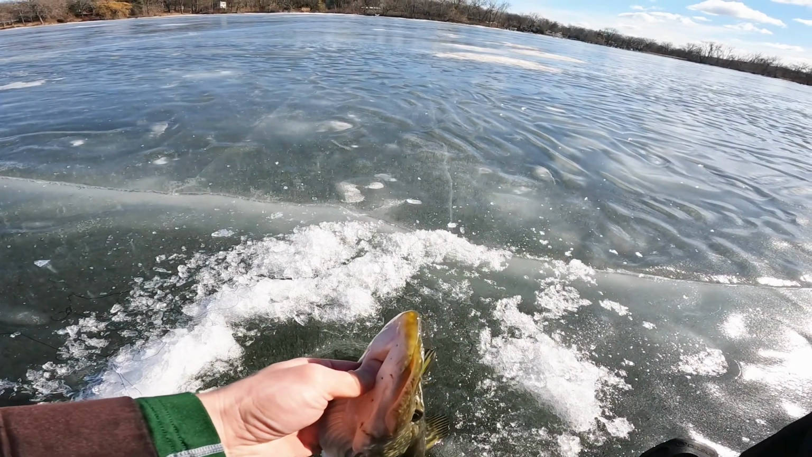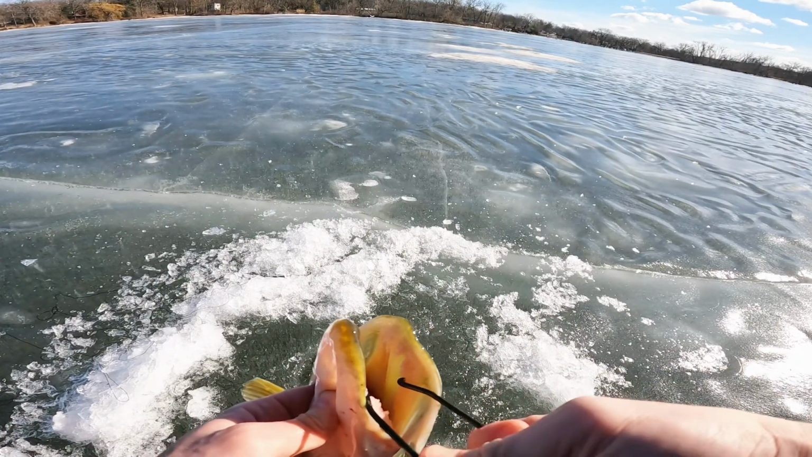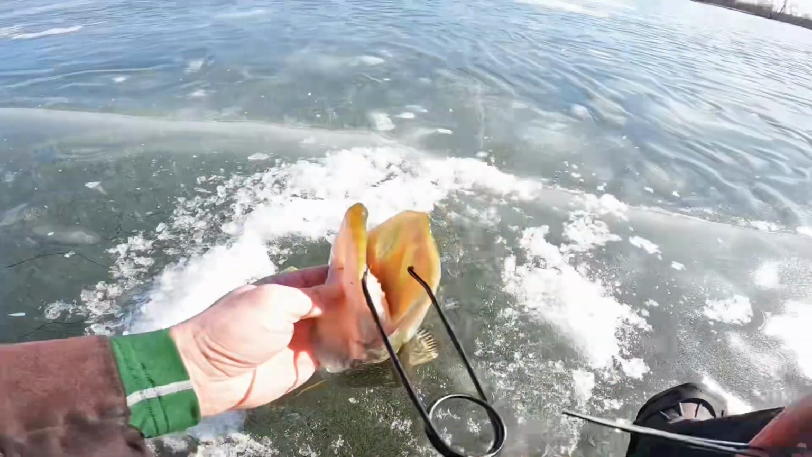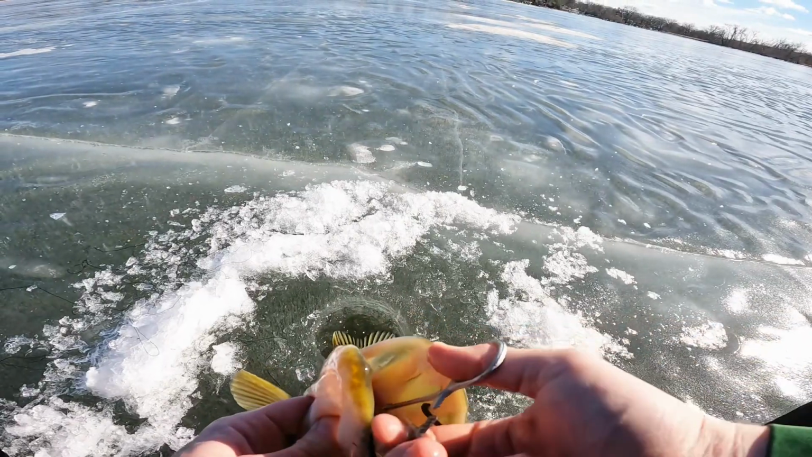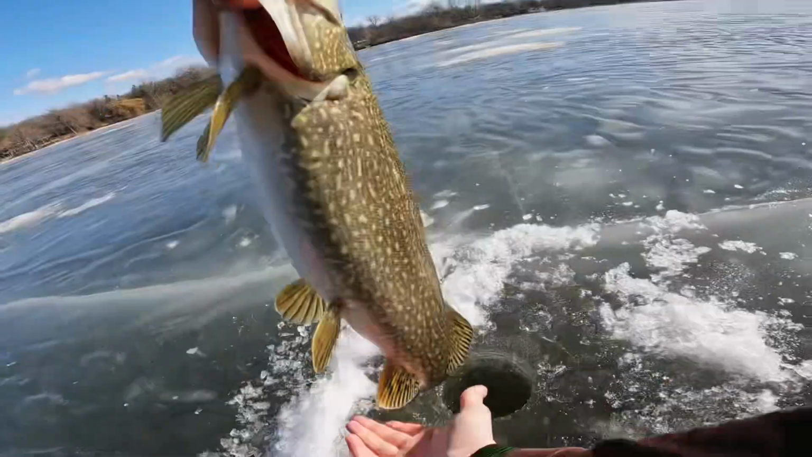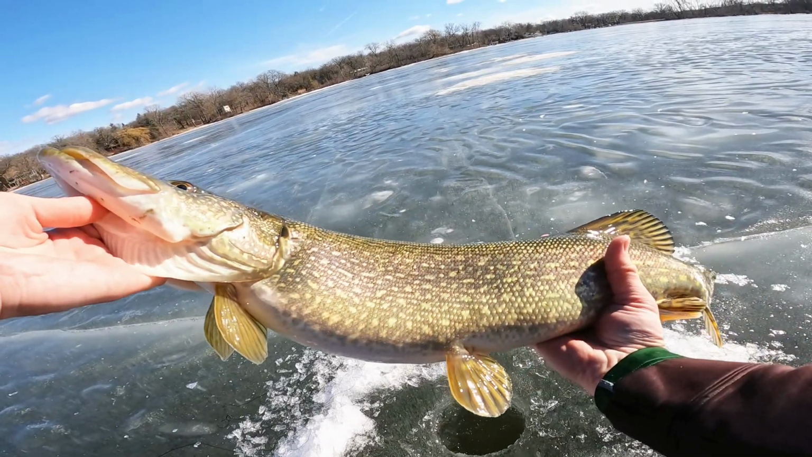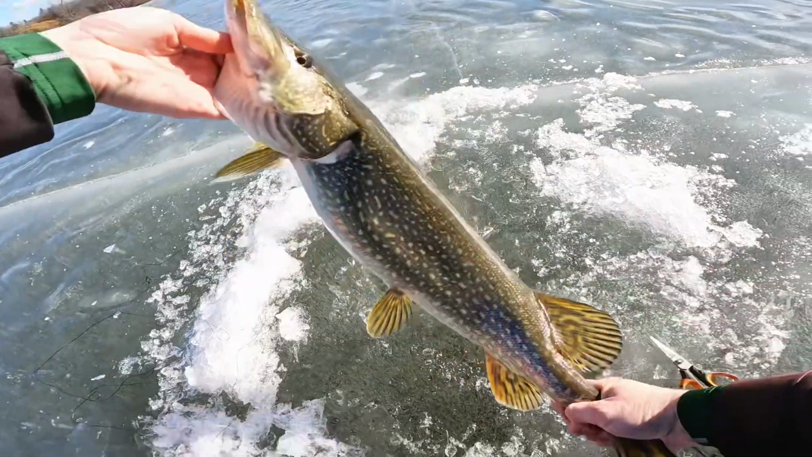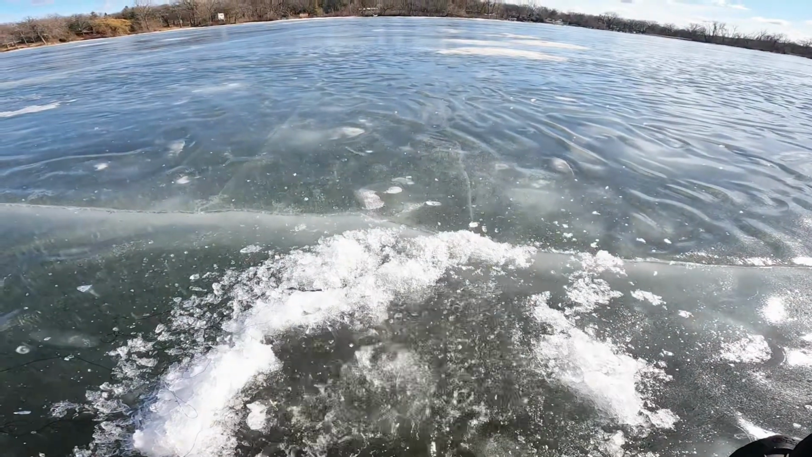It's a good start. Wonder how many of those I've been seeing. Oh boy, he does not want to open up. But we'll get him unhooked and let him go. All right, one more look at him. It's a nice looking fish. I would say 29, maybe 30, but underneath the water he looked so much bigger. There he goes.